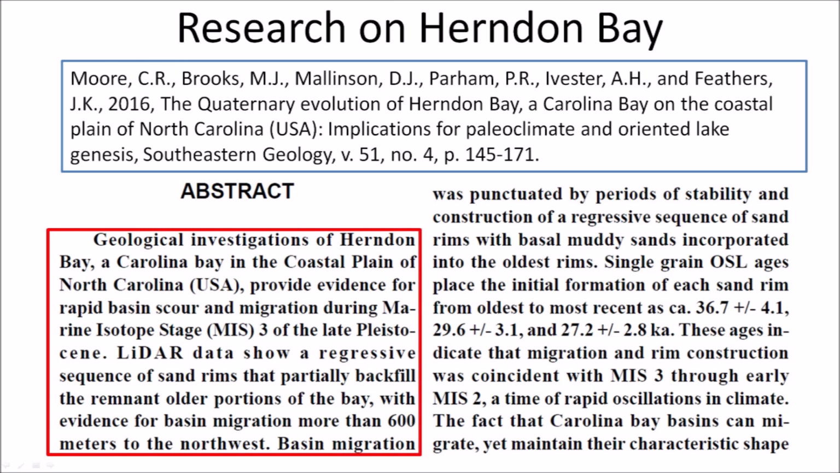The abstract of the paper says that geological investigations of Herndon Bay provide evidence for rapid basin scour and migration during marine isotope stage MIS-3 of the late Pleistocene. LiDAR data show a regressive sequence of sand rims that partially backfill the remnant older portions of the bay, with evidence for basin migration more than 600 meters to the northwest.